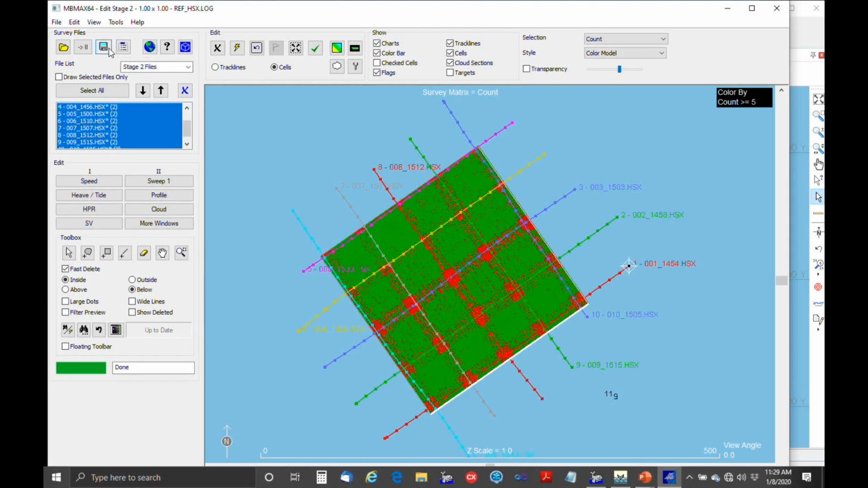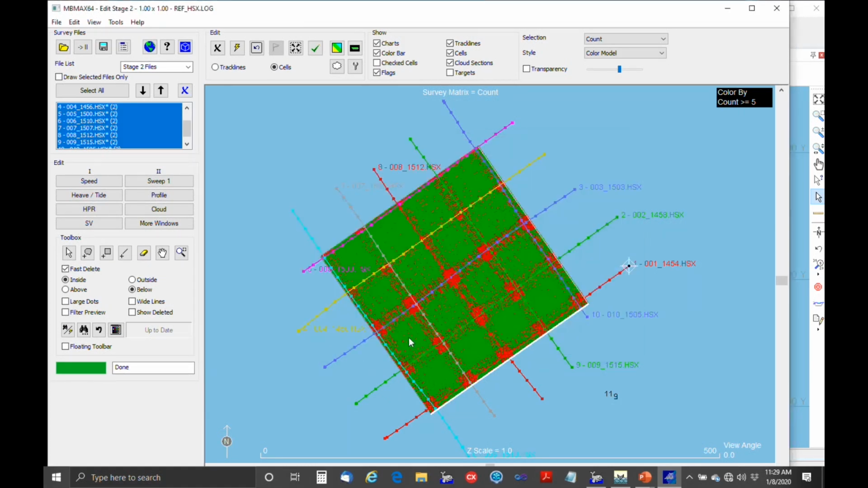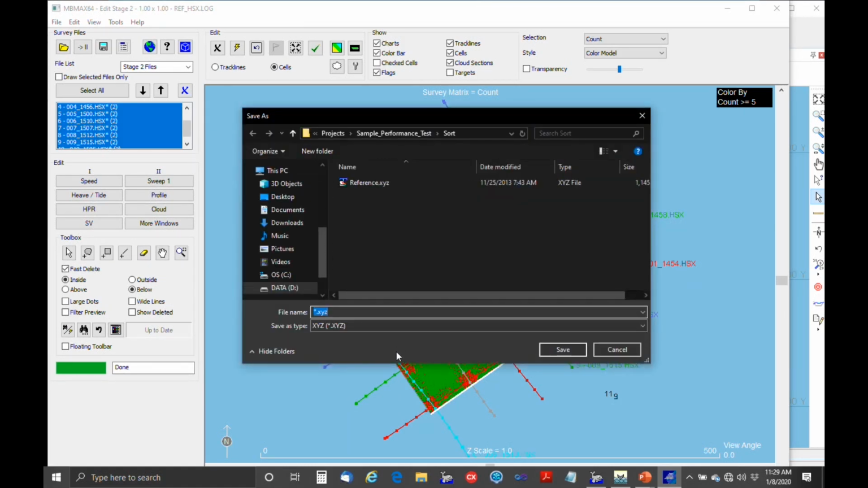When we go to save this, we're going to save to XYZ. We're going to save 1 point per cell. We're going to do the average. And we're going to require that there's 5 soundings in a cell to save it. So this guarantees that you're getting some saturation. Save all files, and then we'll just call this ref Mike.